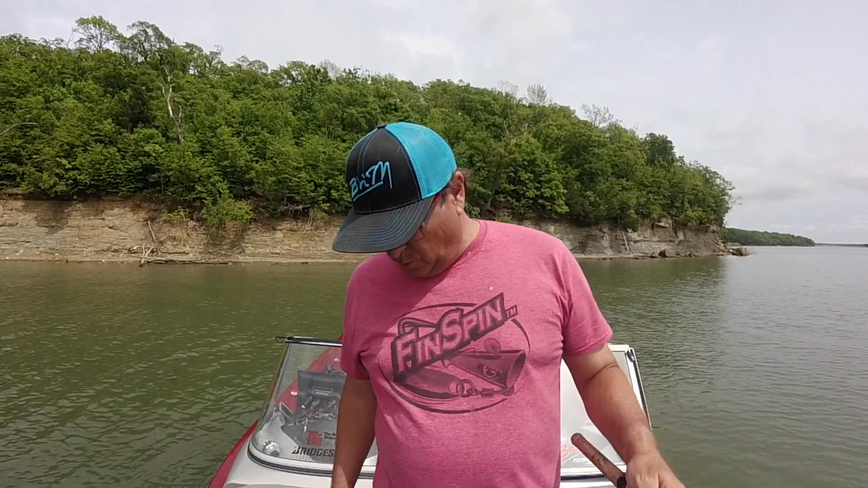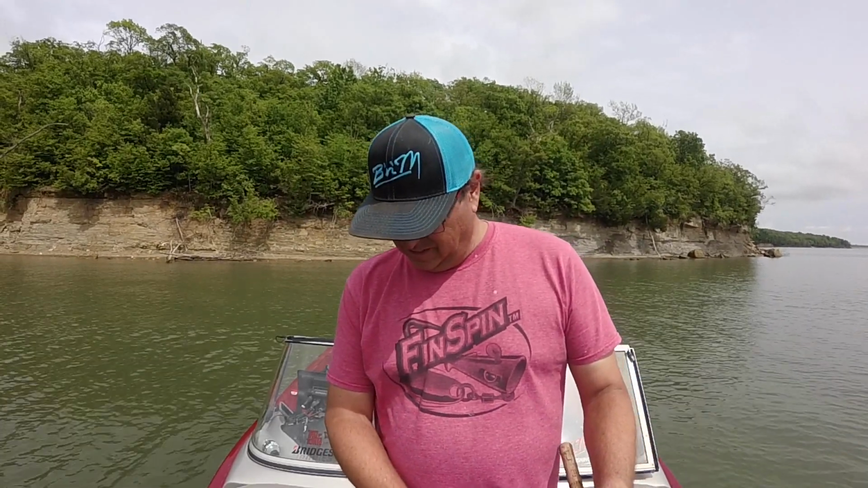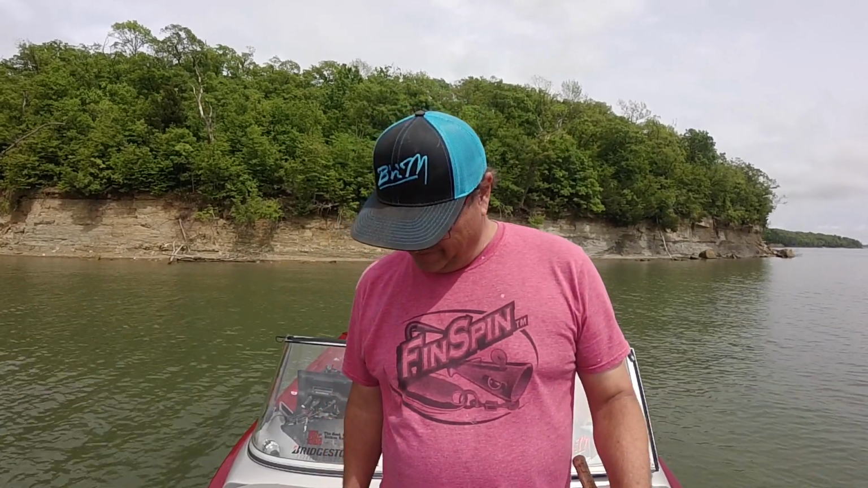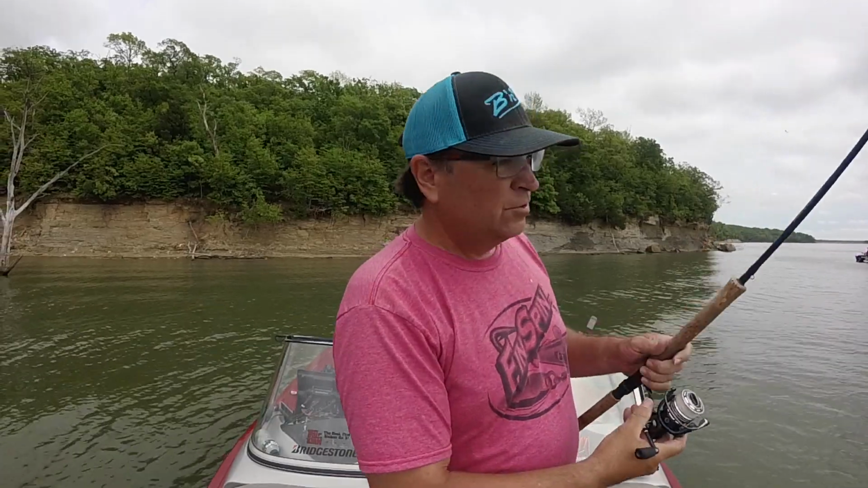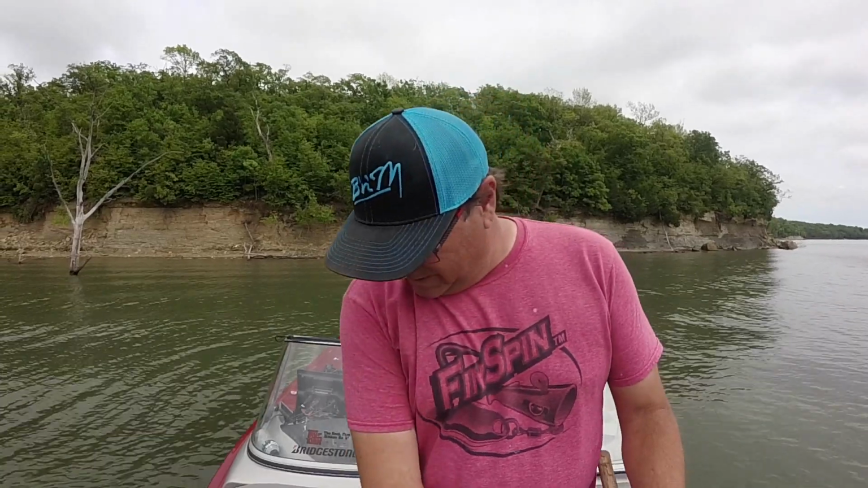So got long pole out, getting out in front so we don't spook these crappie. We're dropping down to a solid 16 feet here. See if we can't get a bite. Okay, we're back. A little color change there. Went to the crappie magnet, chartreuse and orange and chartreuse and white. Let's see if that'll trigger a bite. Going down about 14 feet.